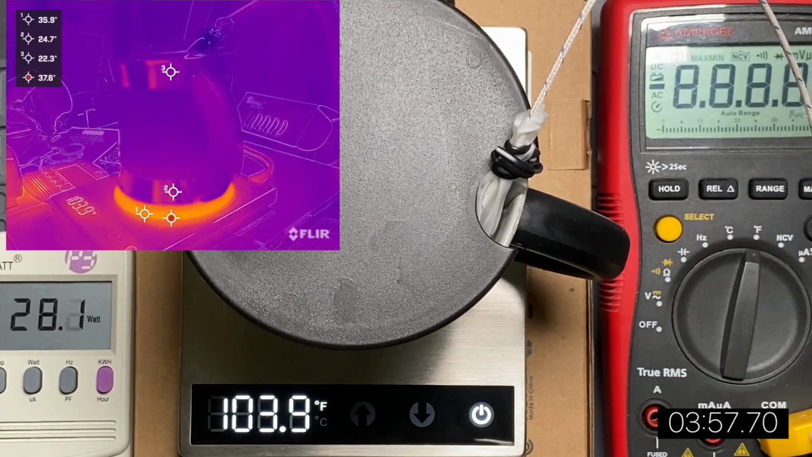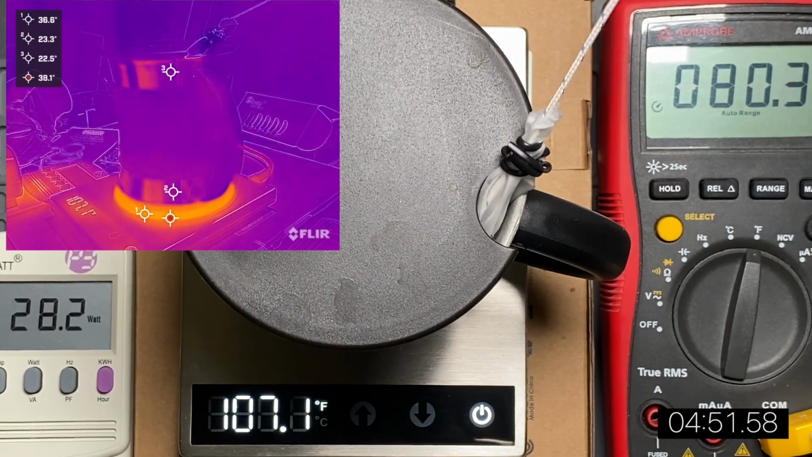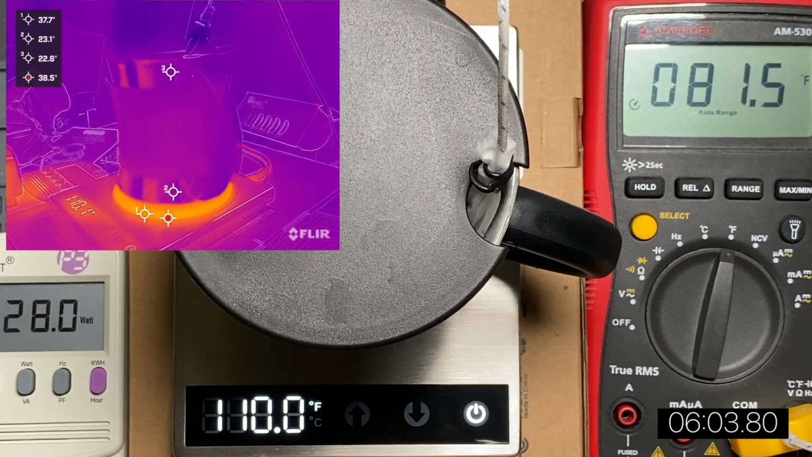There's a lot going on the screen here, so I'll just walk through what's going on. The upper left corner has the infrared camera trained at the side of the mug. It has 3 locations that are being monitored. The one is at the base of the Cosori drink warmer. It's not exactly what the temperature is on the hot plate surface because it's kind of at the edge, but it gives us an indication of kind of where we are in how hot the whole thing